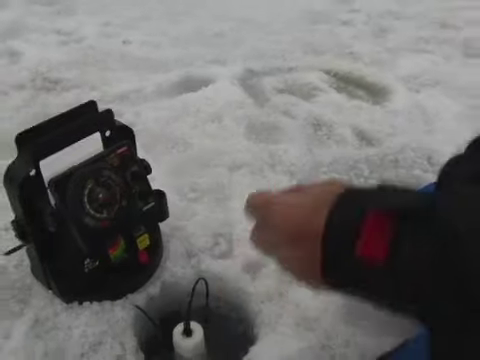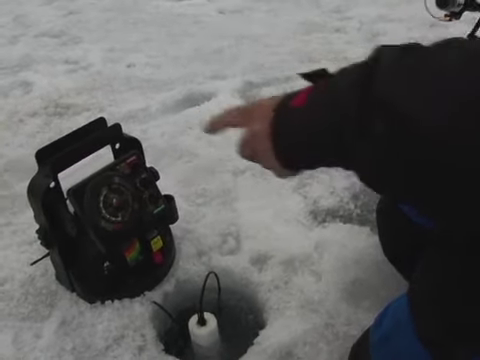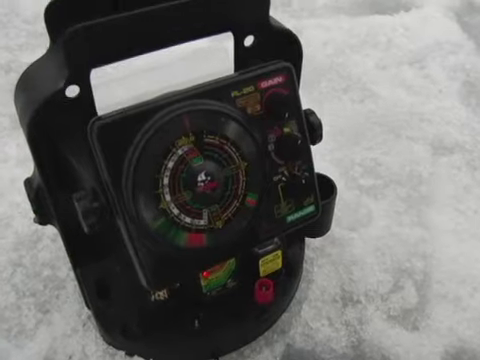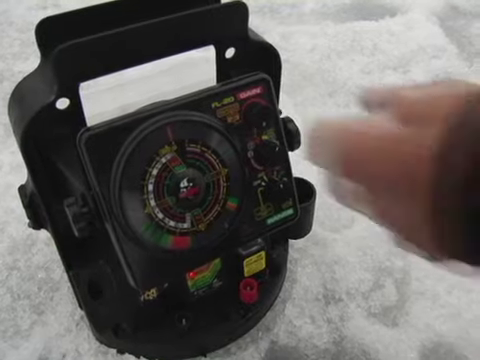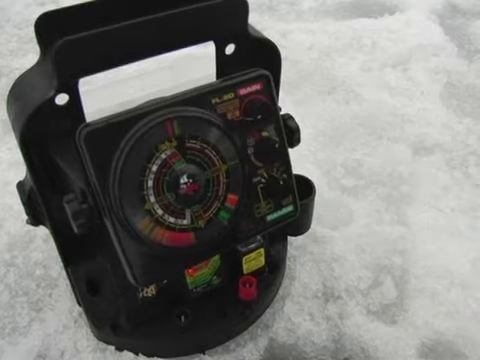Now we're going to take my jig and lower it down into the hole, and we're going to watch my hook sink down on the dial. There goes my hook down there. See it going down? Going down. You know, it's getting a little weak there. I'm going to turn the gain up a little bit so that I can see it all the way down.